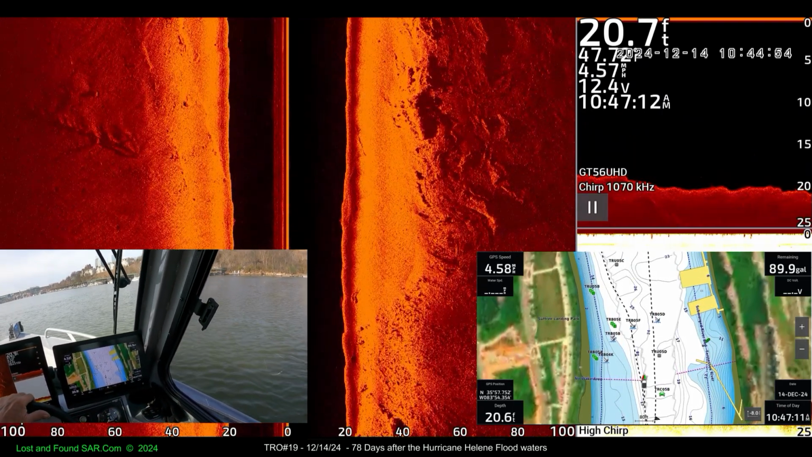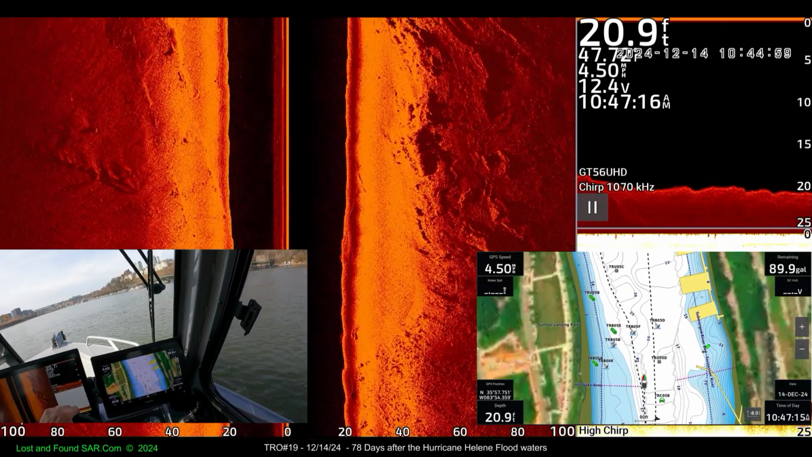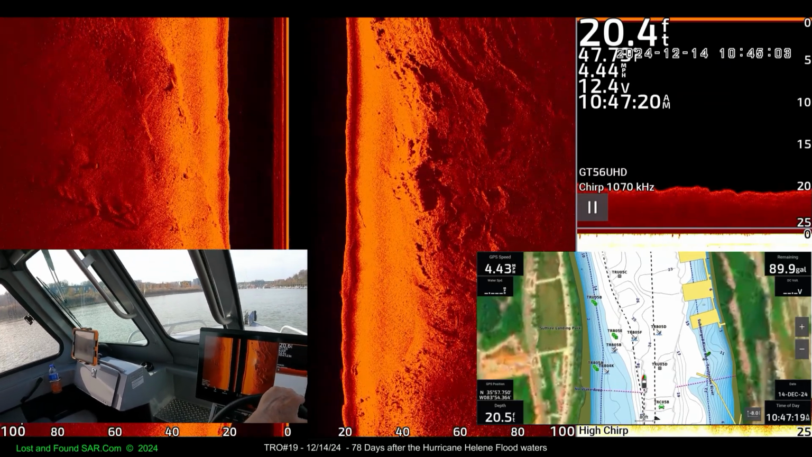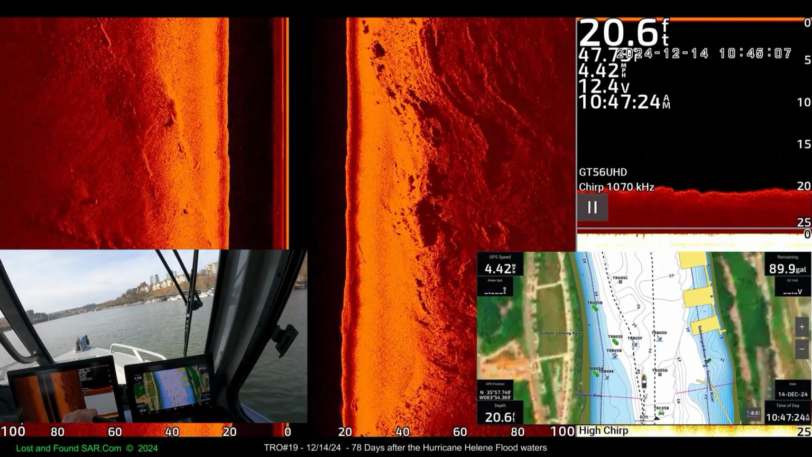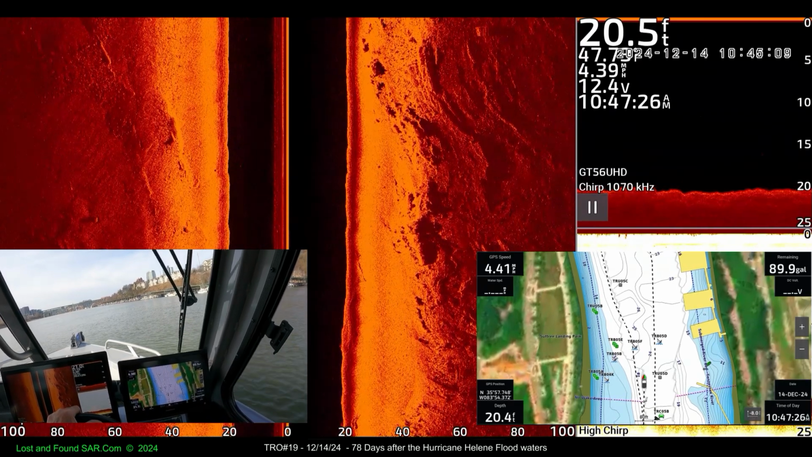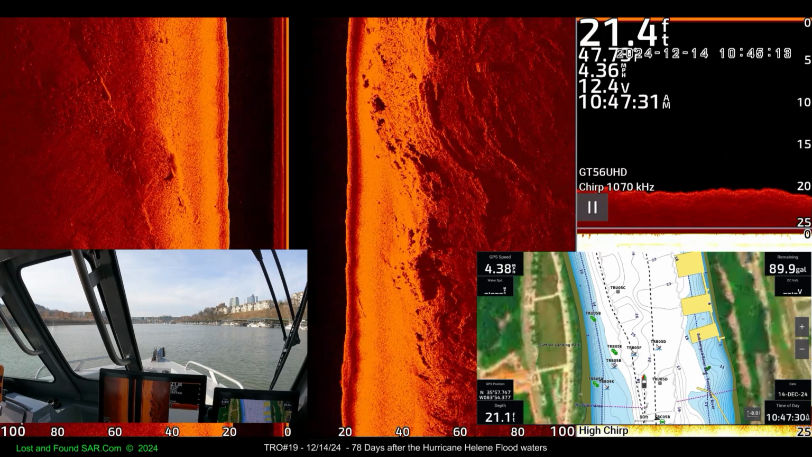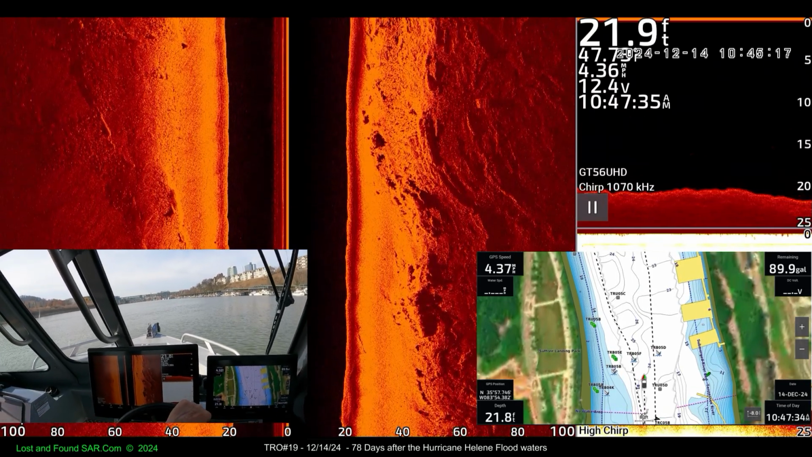Okay, our mission this weekend isn't really to find anything new. What we're out here doing is testing out our heater and our recorders, and showing some more moves on the sonar screen for people that are learning how to do this like we are. We pretty much got this stuff figured out now.